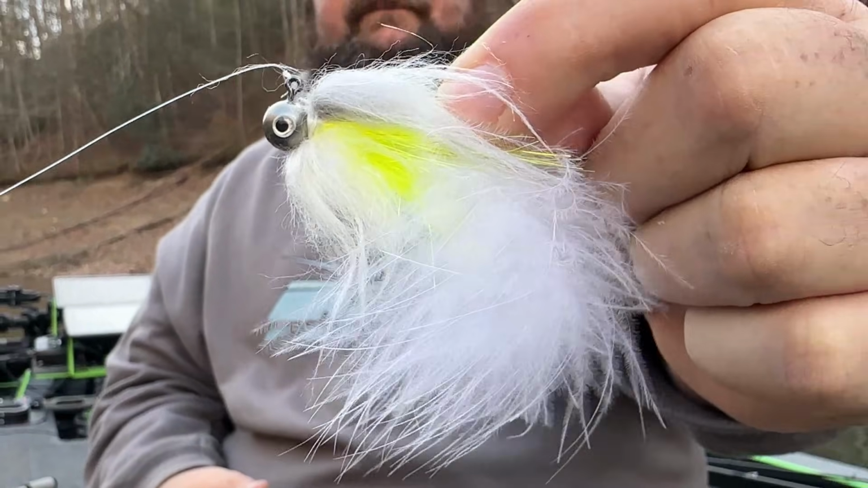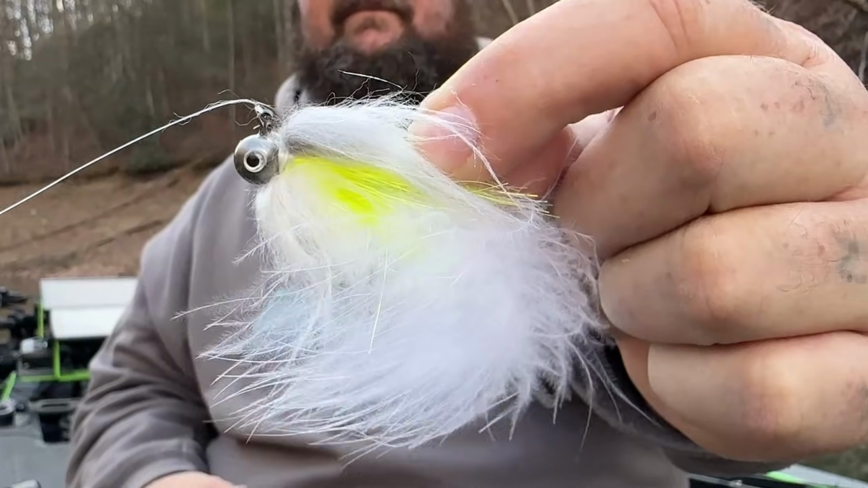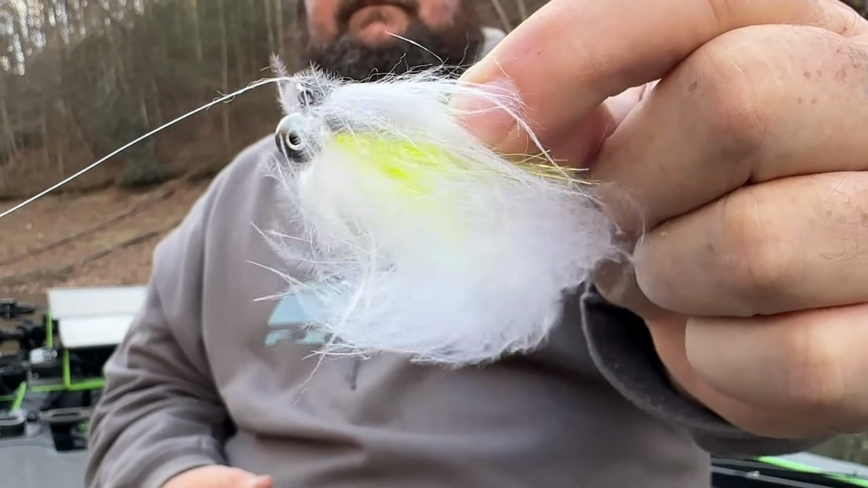Now, let's talk about this little hair jig first. This is a hair jig from Big Daddy Baits. Probably one of my favorite hair jigs. I love how they put the fluff in there. When you drop this in the water, it's got a very shad-like body, so it doesn't go completely flat. This right here stays puffed up, and of course this straightens out.